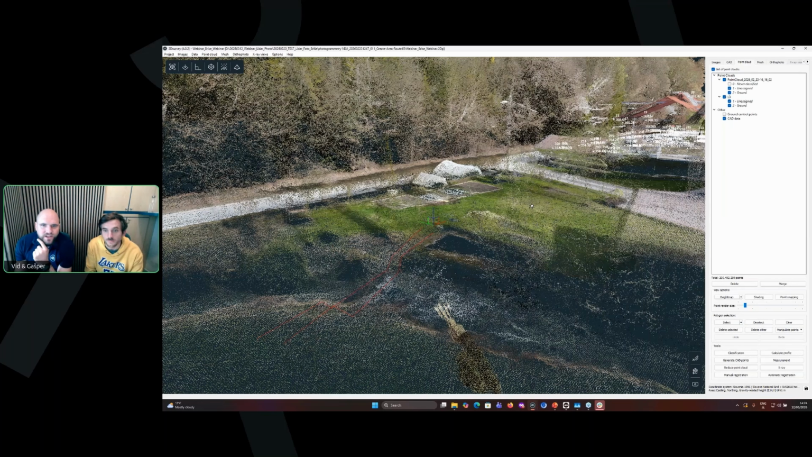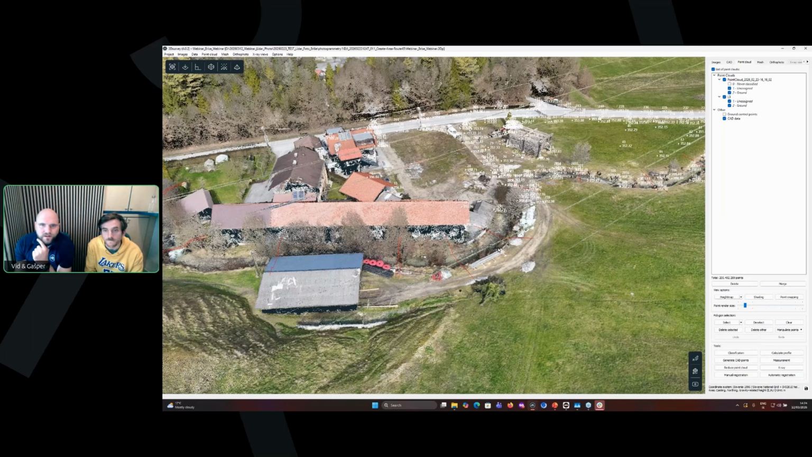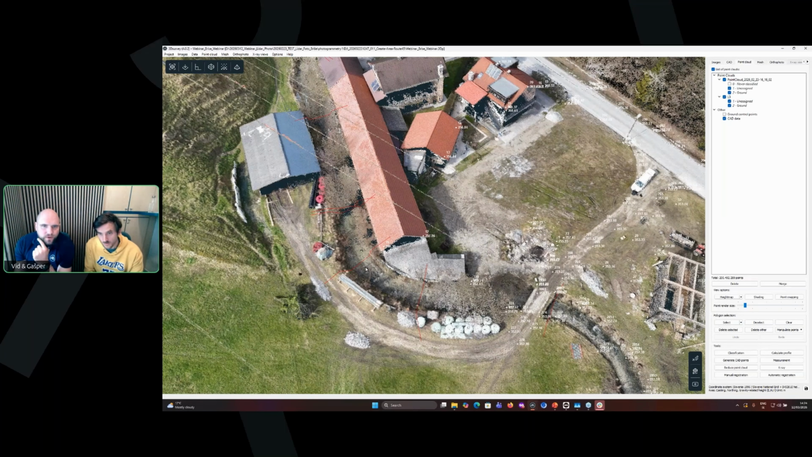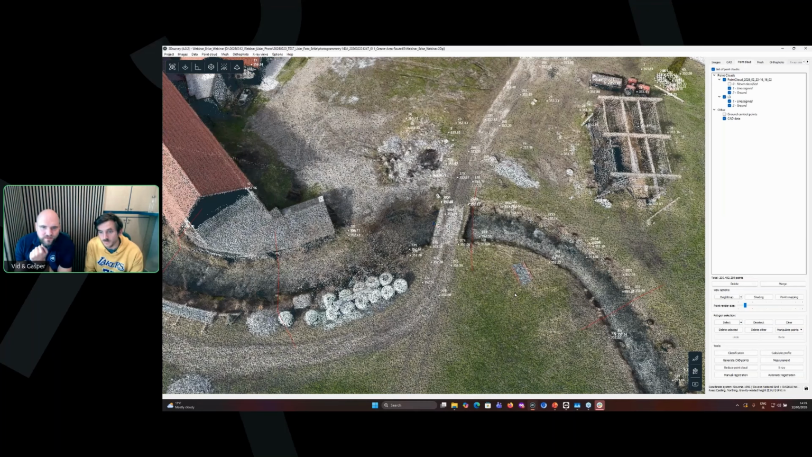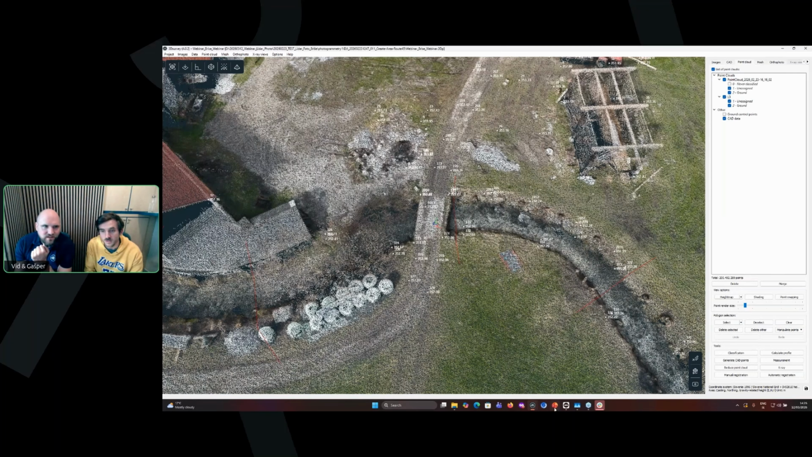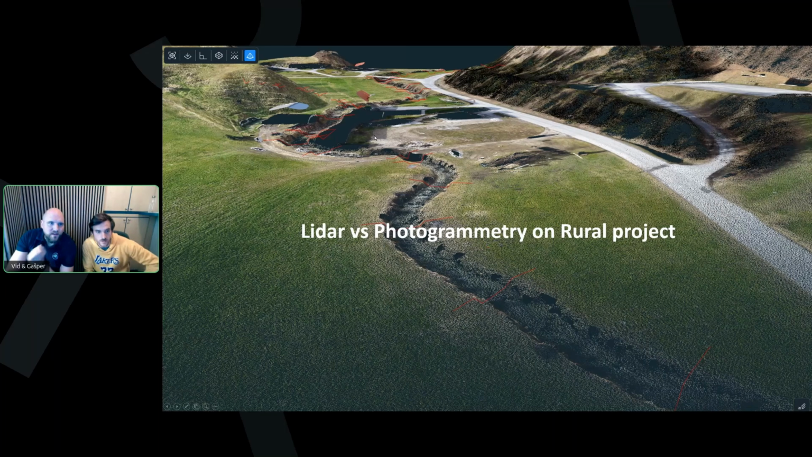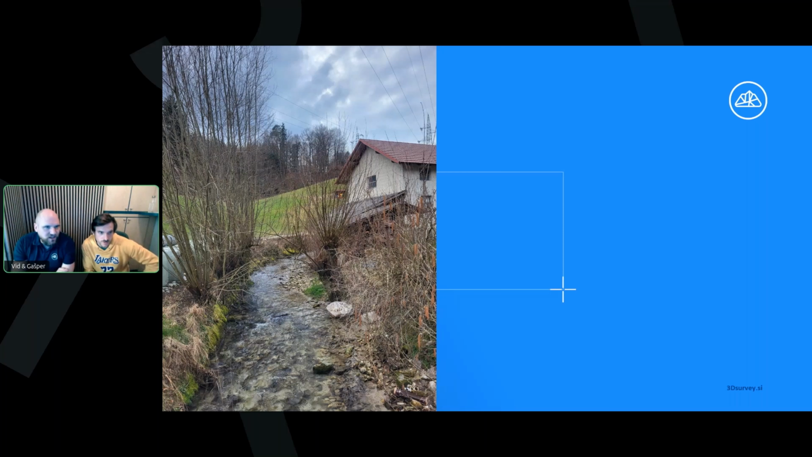If we now focus on one profile, which we did select, we actually also have some photos of these cross sections. Let's go here. Okay. So this is how this stream actually looks in reality.